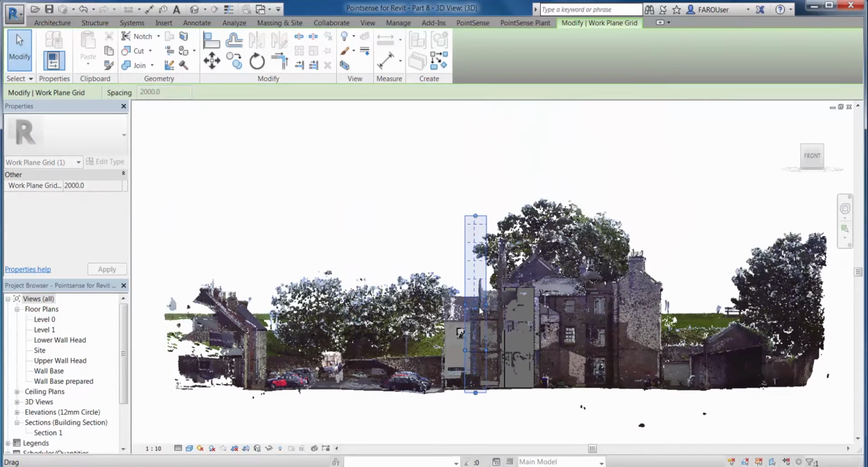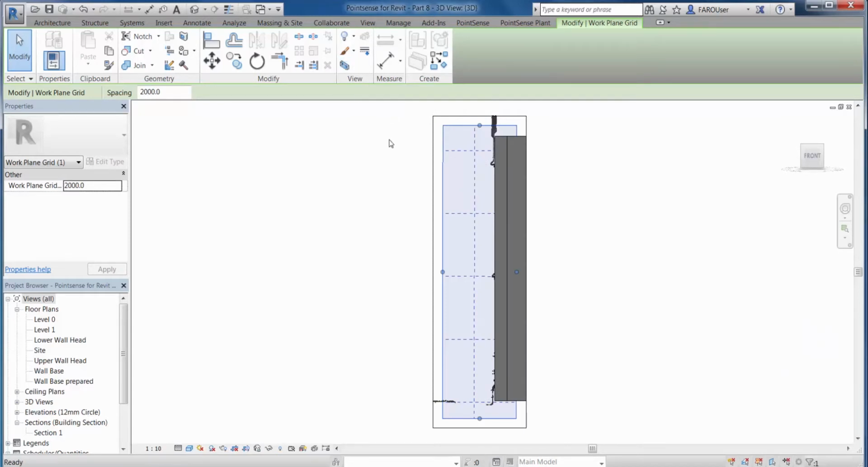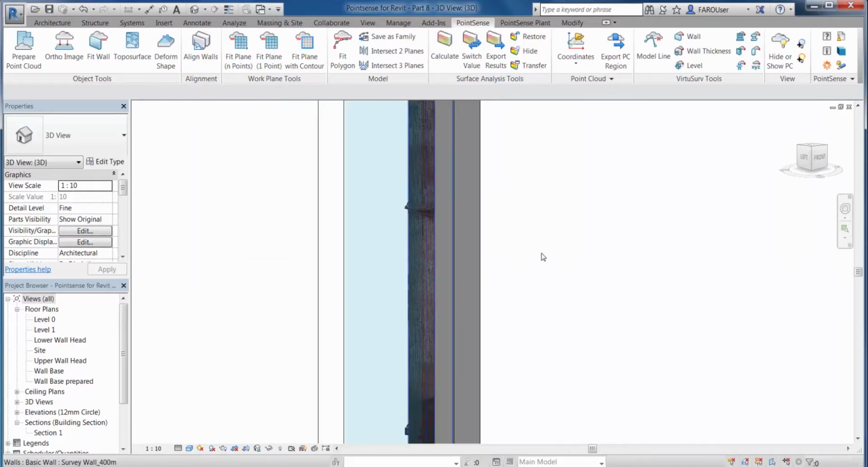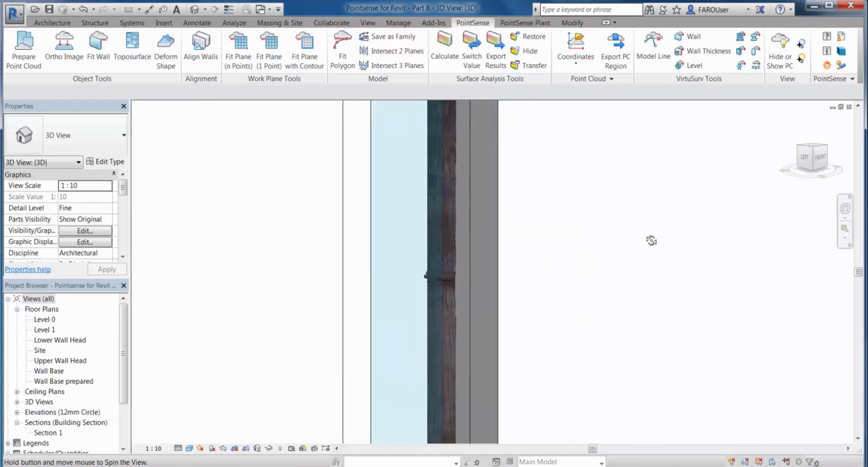And then I'm going to go to the View tab at the top, and I'm going to use the selection box tool to fit this selection box to this reference plane. So you can see there now we've got a couple of different profiles that we could look at modelling. We'll probably look at this middle one or this top one.